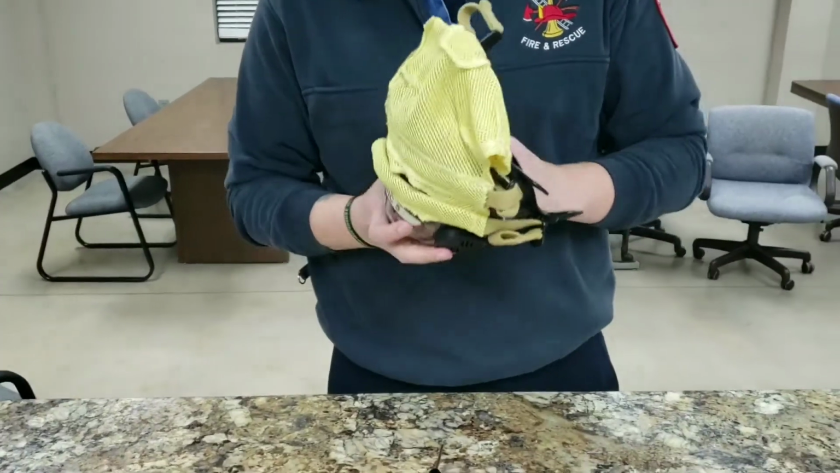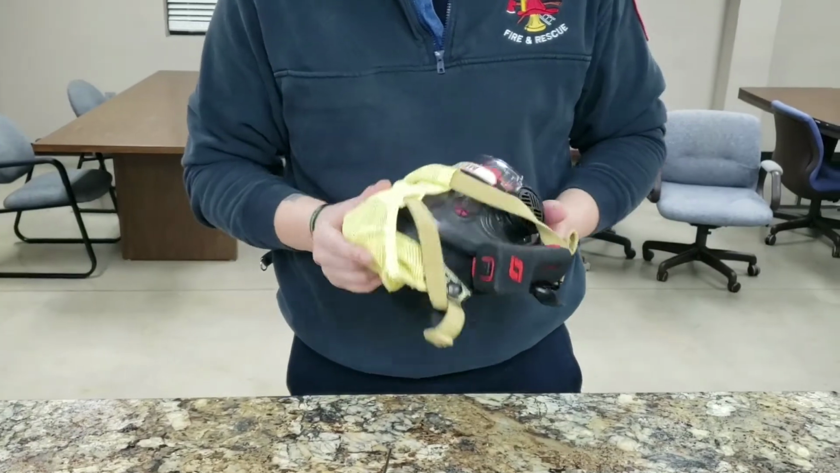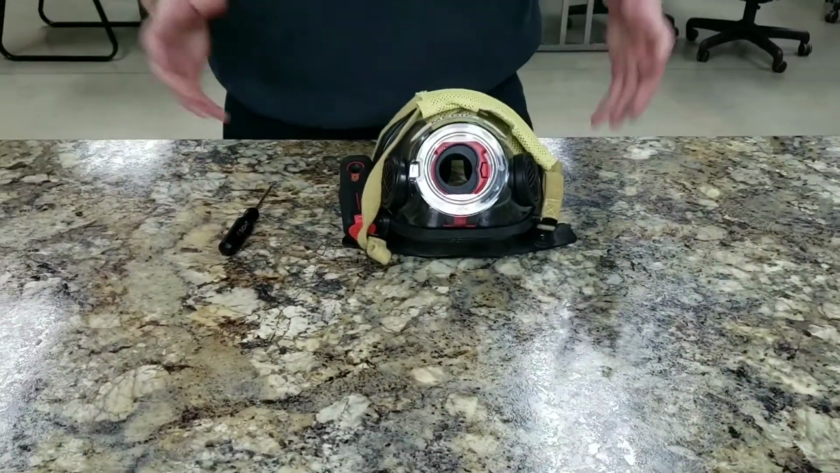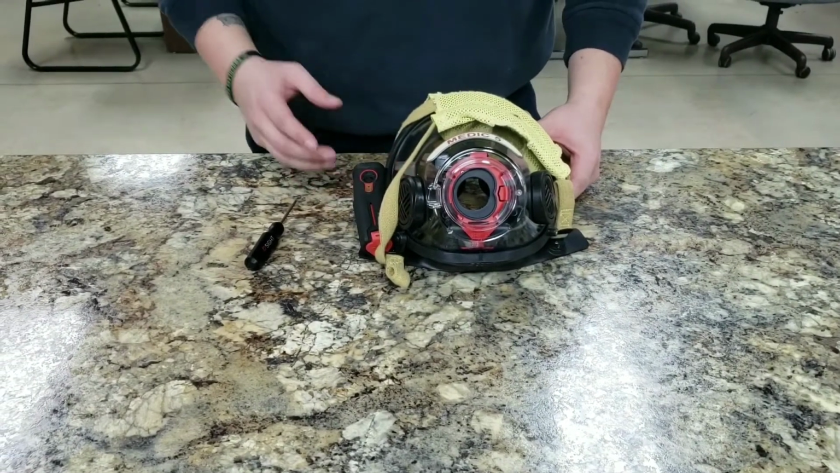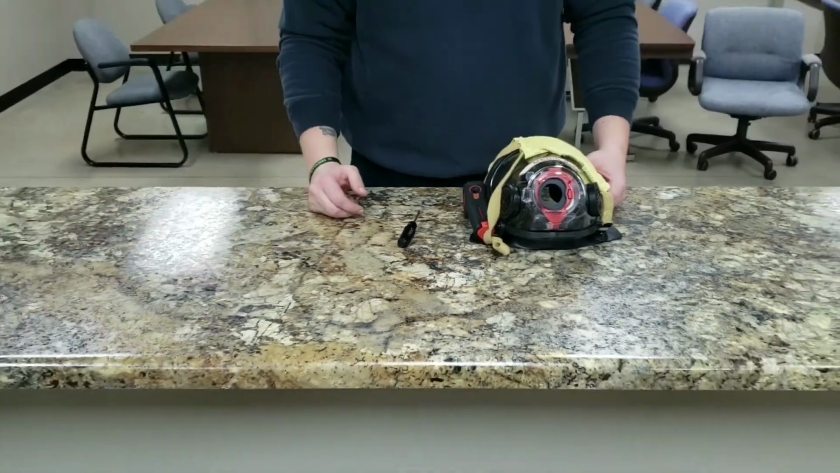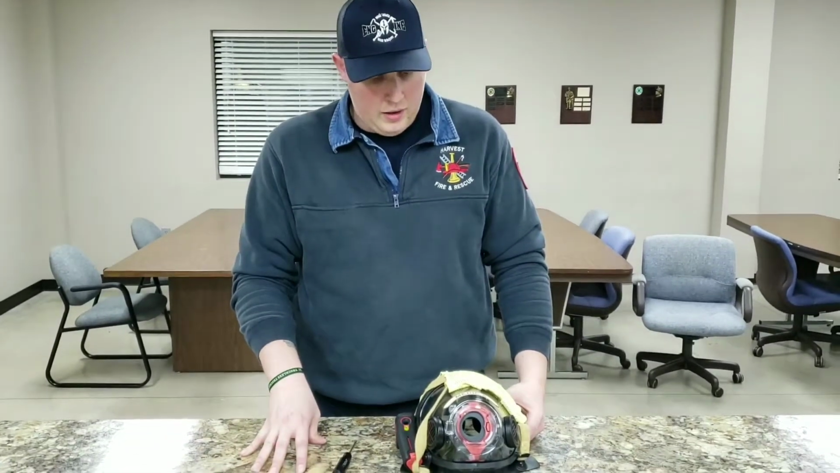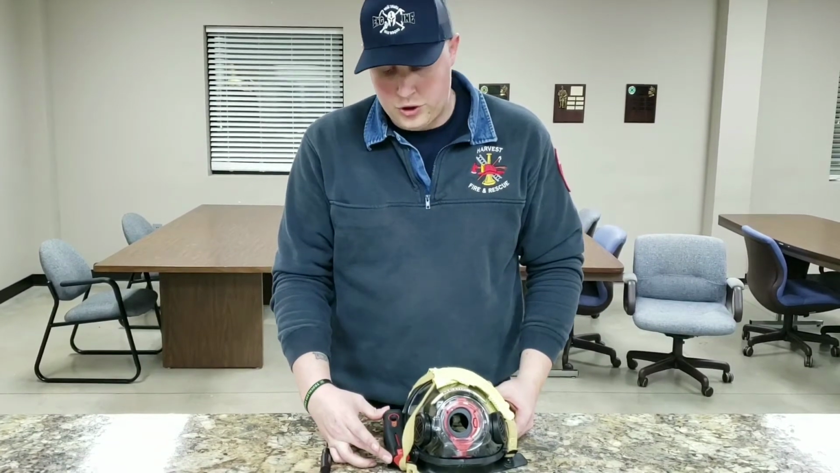So once it's on, you don it just like you would a regular SCBA facepiece. What this does is it provides us the ability to go hands-free with our thermal imaging. It's not something that we need to discard a handheld TIC fully, especially since we have the FLIR K65s. We need to still utilize that, but this is going to be a useful thing for searching.